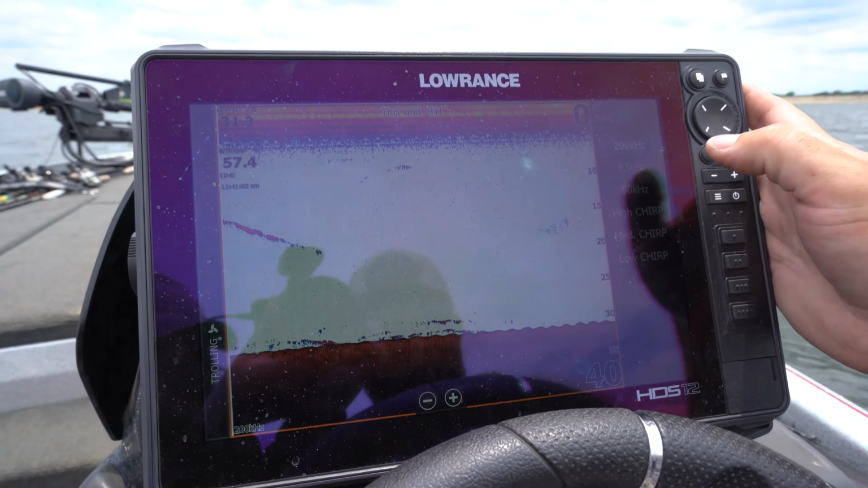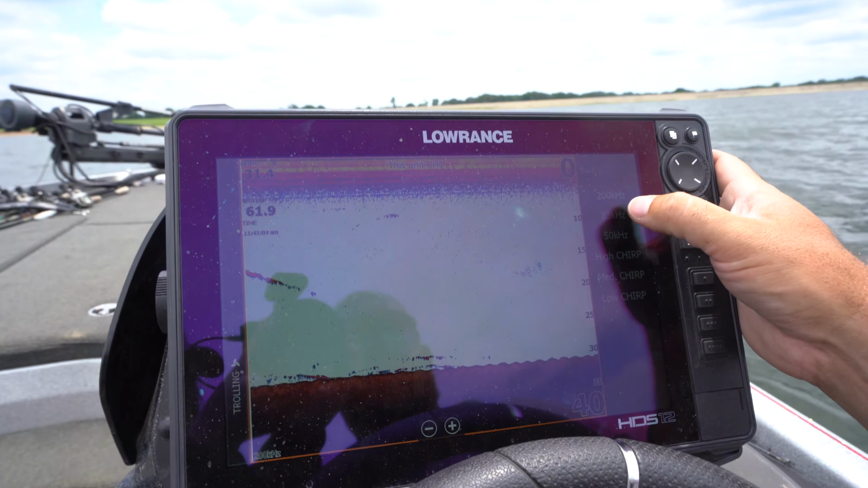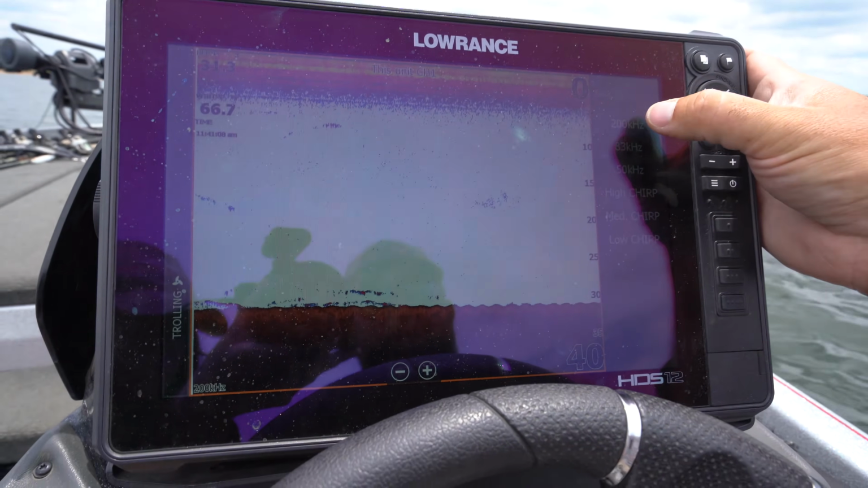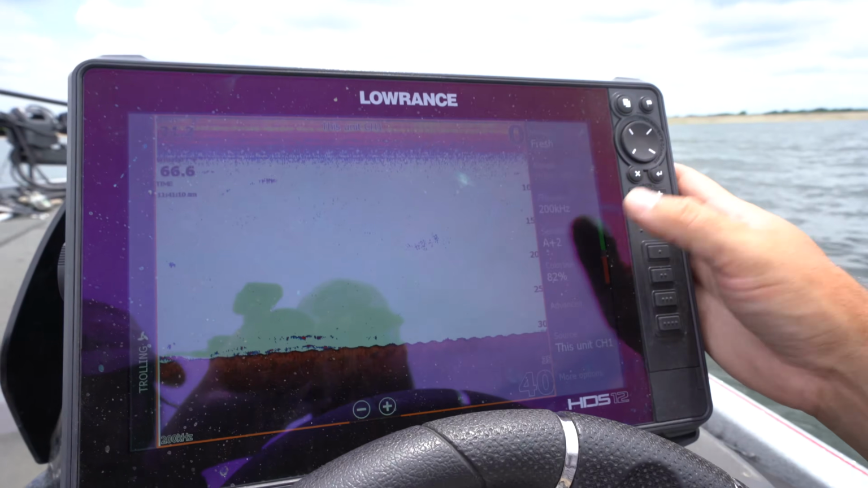On frequency, I always use 200 kilohertz, guys. You don't need 83. You definitely don't need 50. Those are for deeper water activities than bass fishing. Go ahead and use the 200 kilohertz settings.